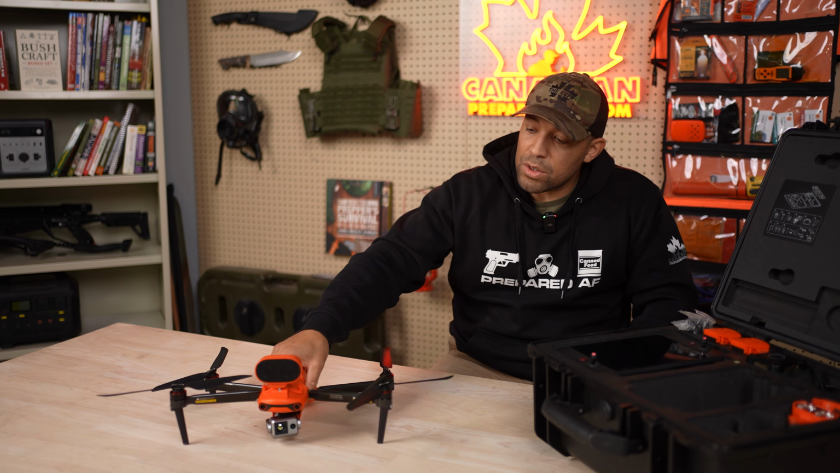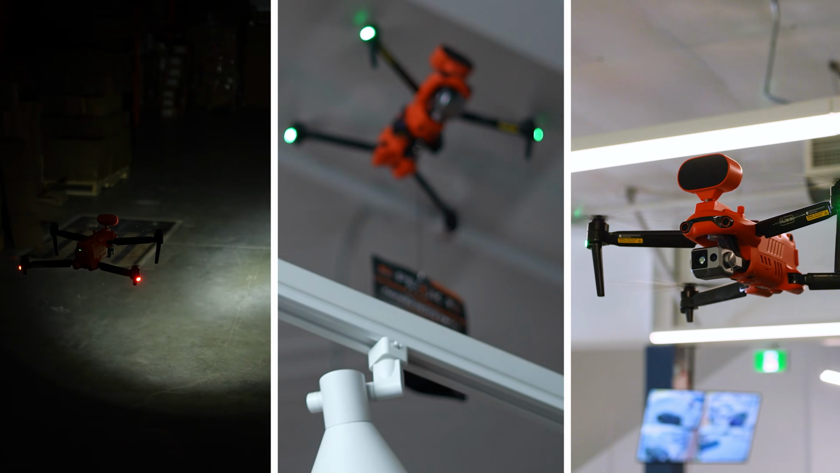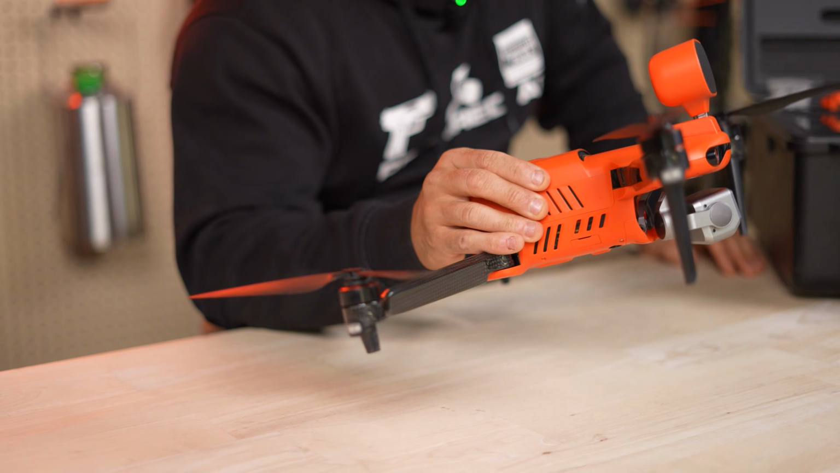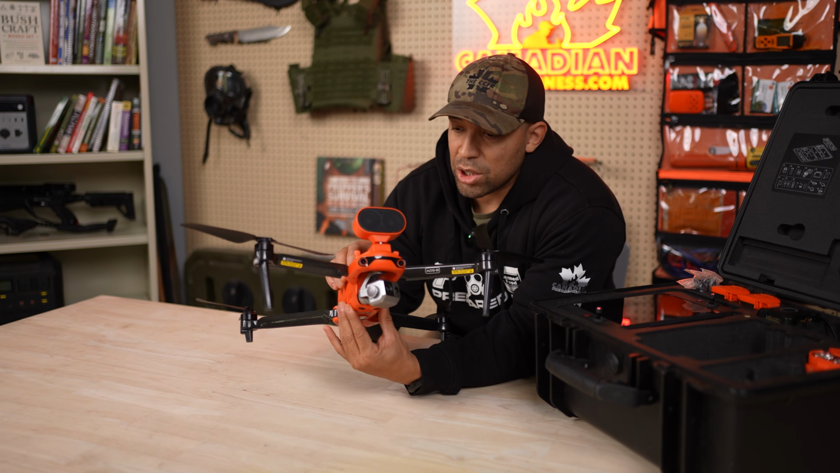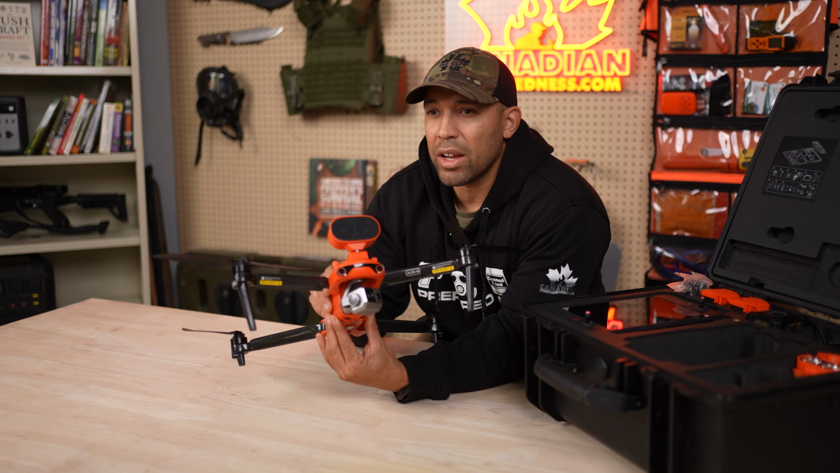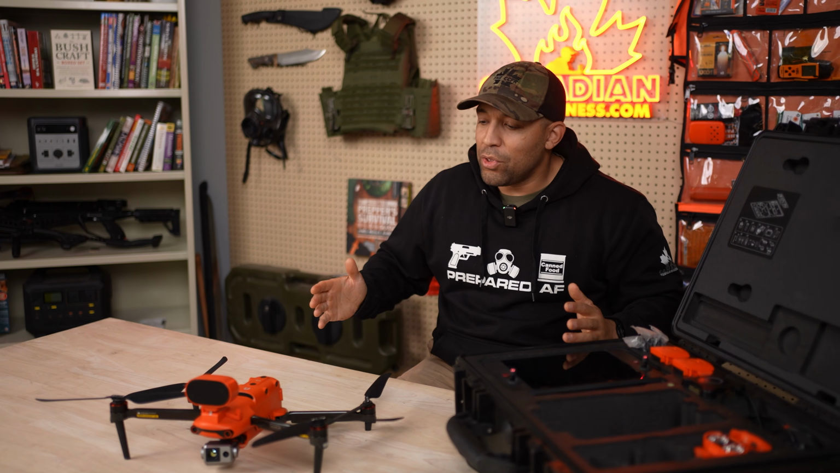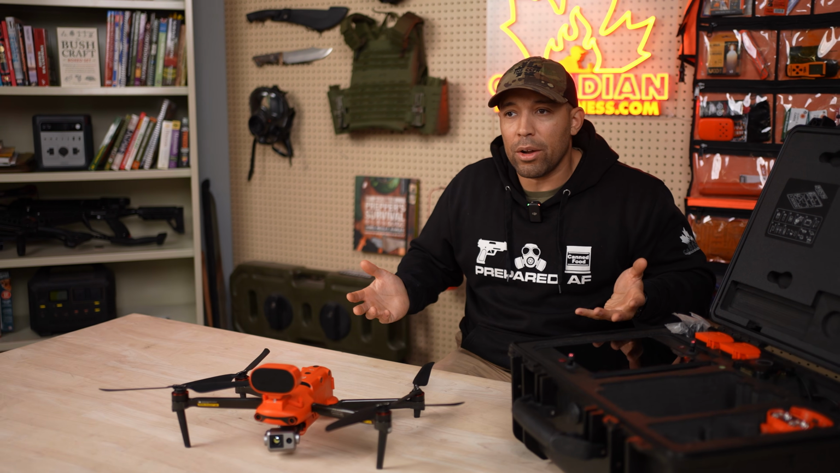One of the cool features of this is that there are all these accessories. So there's a speaker, there's a spotlight, there's a strobe function. There's also another thing that I don't have here, but you can attach it to this drone and it's going to allow you to carry payloads. You're not going to be able to carry a huge payload, but I think you can carry like 1.5 pounds or something, which is a respectable amount of stuff.